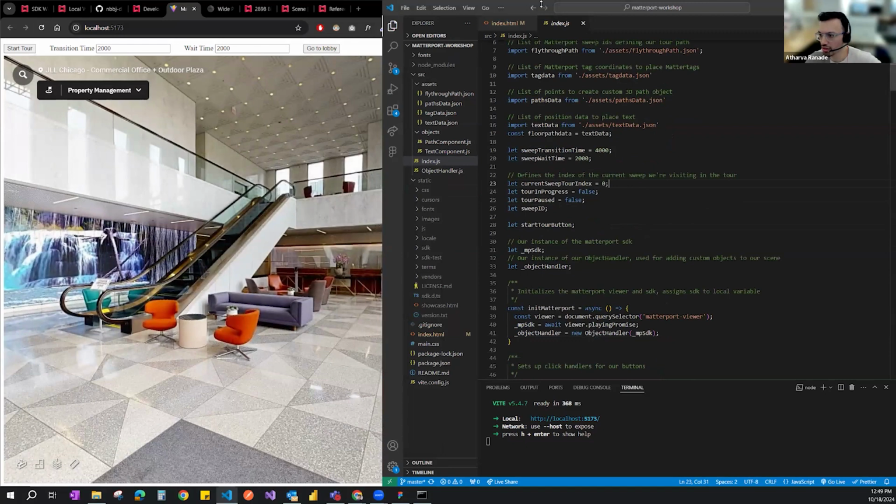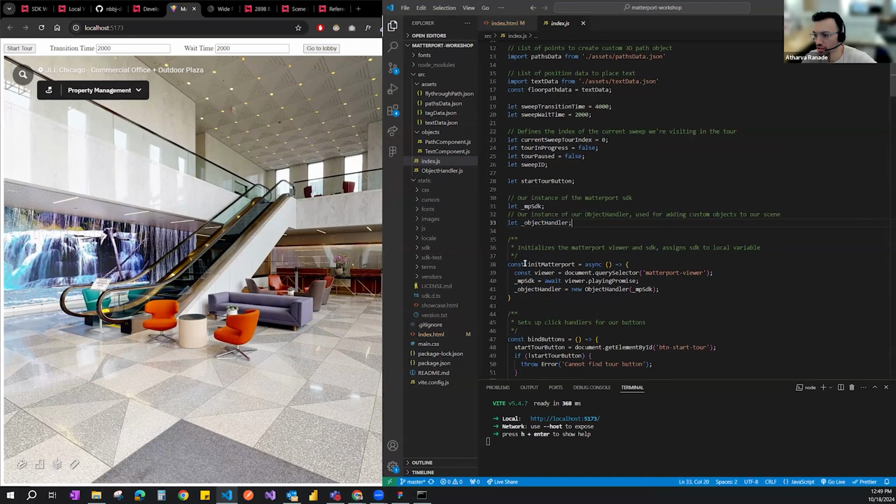But then we're also setting up a few variables here. Line 31, we're getting the instance of the Matterport SDK and then the instance of the object handler. I went over this previously, which is we're binding the viewer to the app, and then we're binding the SDK to the app. So we're creating the pipeline between the Matterport SDK, the viewer we have on the app, and then the JavaScript logic that we have natively. Similarly, we're creating a new instance of the object handler, which takes the SDK as an argument, which we have set up over here.